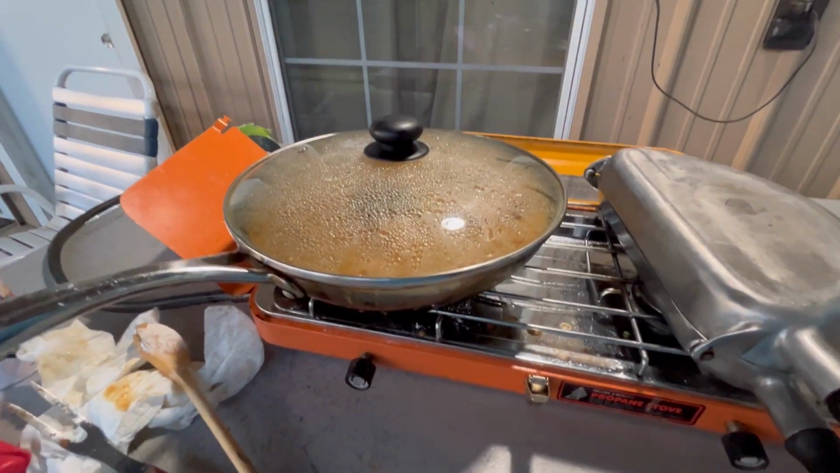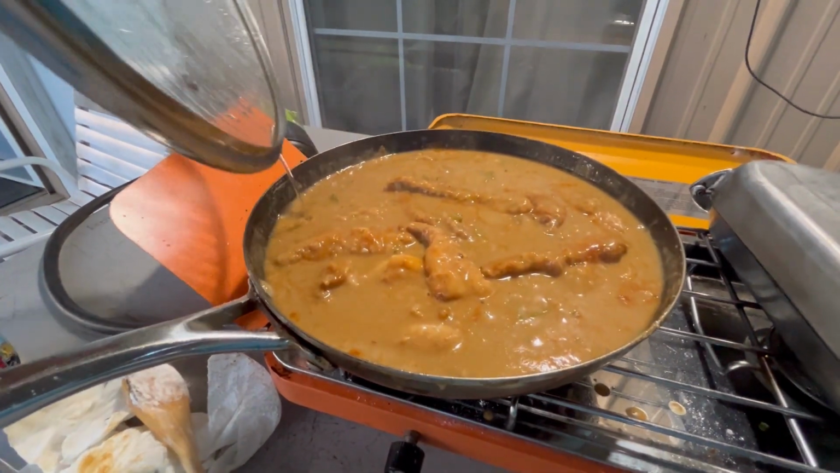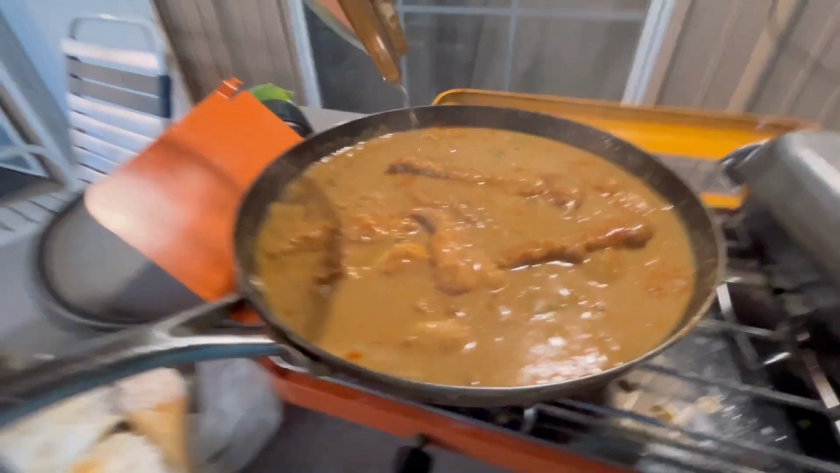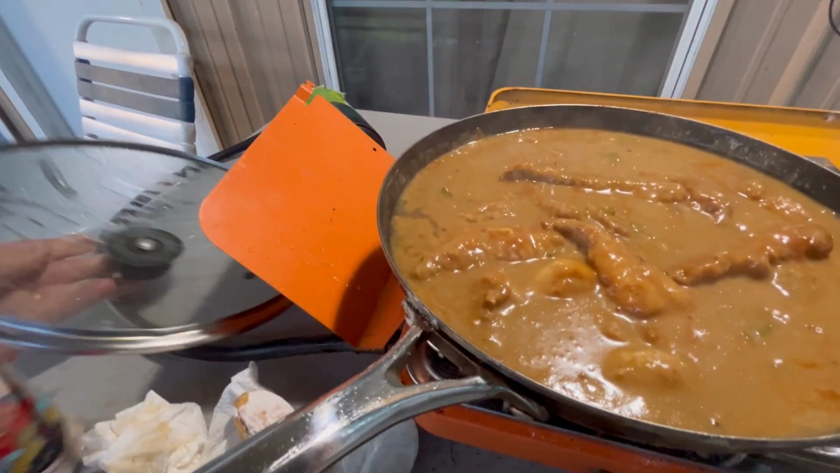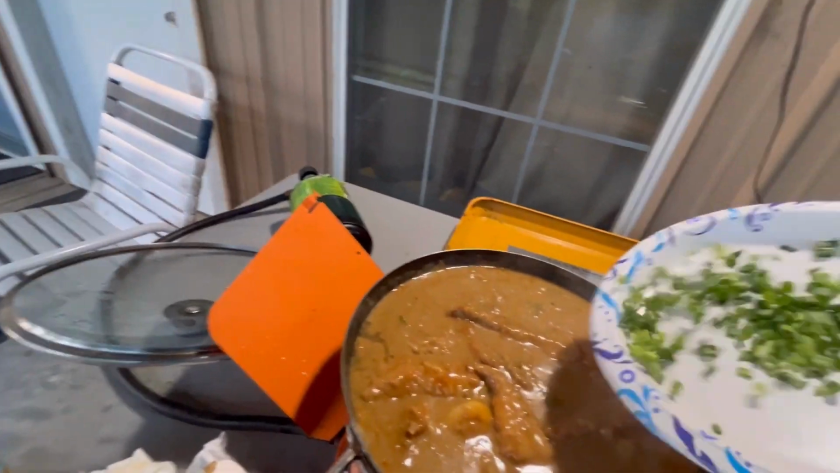All right, guys, the last step. We got the biscuits in here, got some rice in here. Ooh, look at that gravy right there. Last step is you have to take some green onions, chop them up, put them on top. All right, stir them in just a little bit.